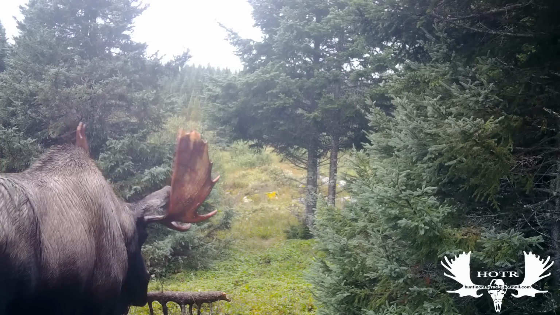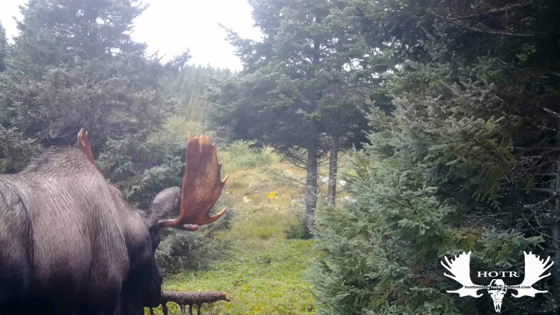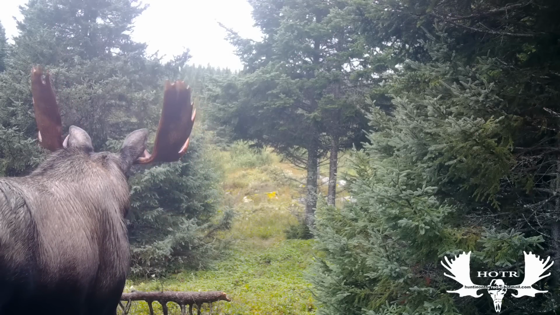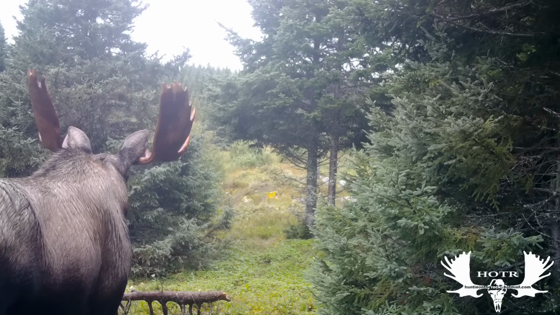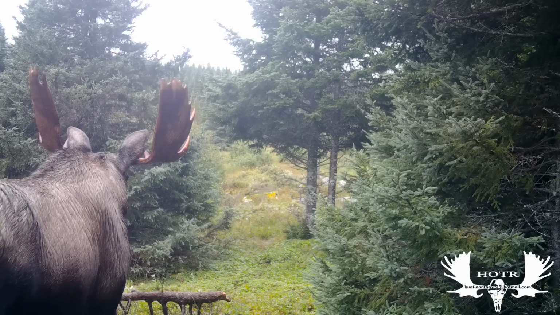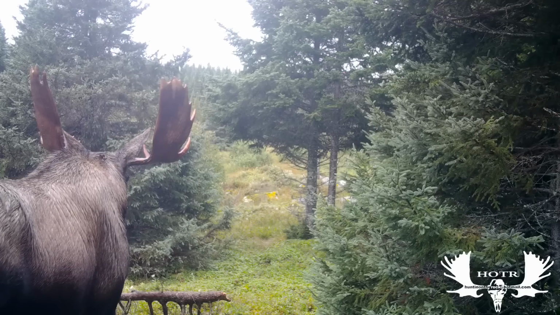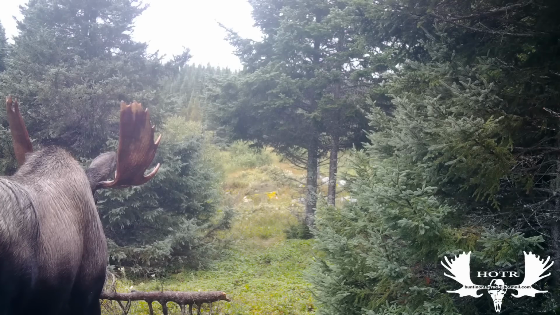It just amazes me how this big bull has stayed away from so many hunters. This area is not like way back in the back country at all, but he's been fortunate enough to keep out of sight of a lot of hunters, and he's got a pretty good sized rack, growing really nice. And like I said, I've been watching this bull for at least 3 years now, and it's pretty neat to see the difference each year.